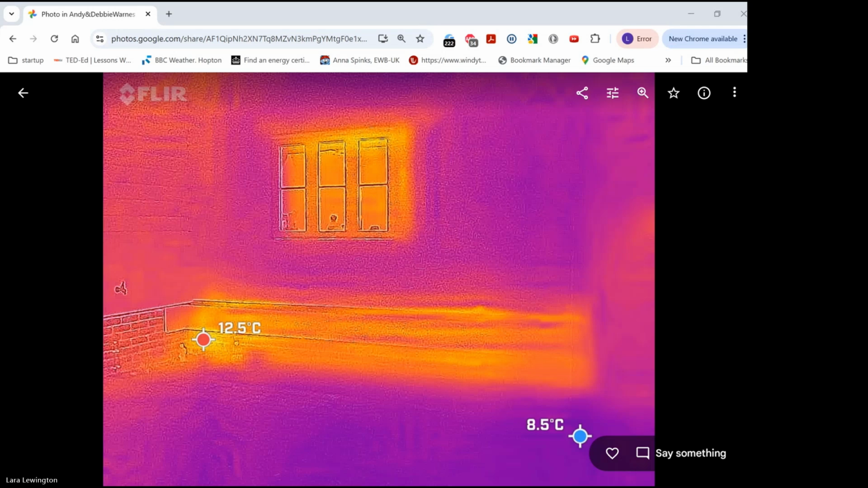So yeah, but again, the reassuring thing here is that relatively, most of the area has had heat loss reduced as a result of the screed. Whether there's something on the inside that can be easily done, inside is always difficult because obviously there's decoration and skirting boards, picture rail higher up and whatever.